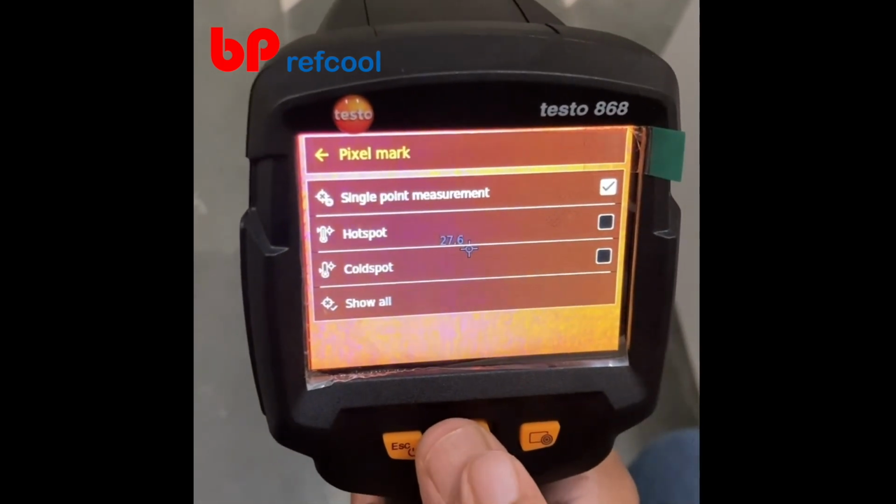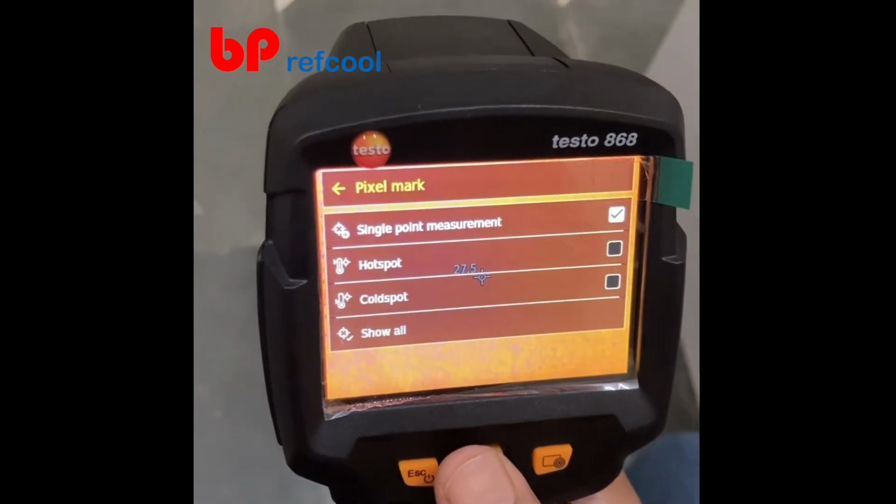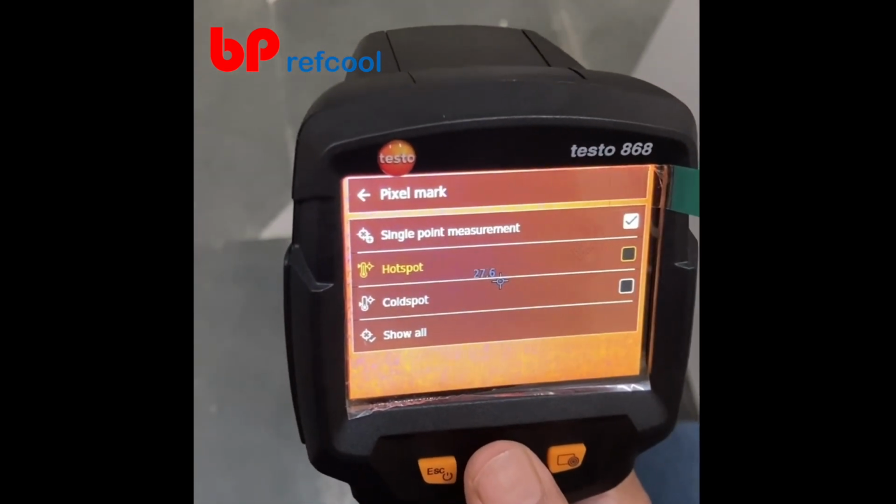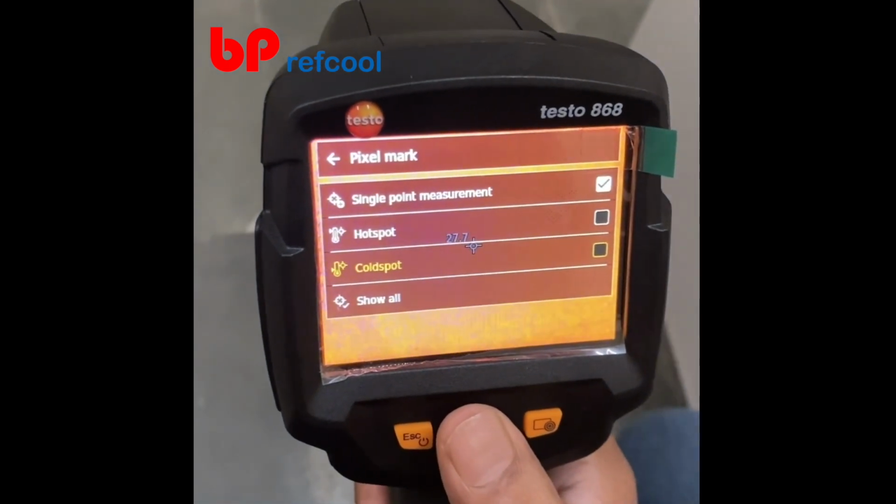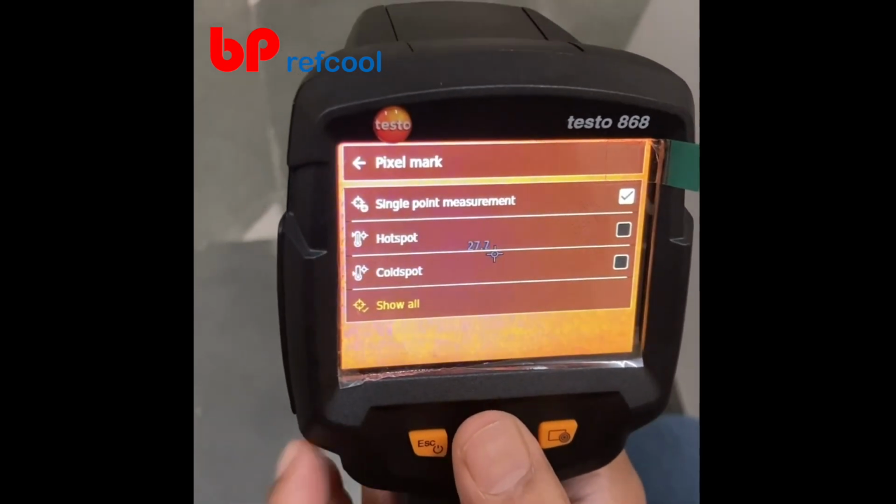The first one is the single point measurement, which shows you the temperature of the point at which the default marker is being directed. Second one is the hotspot. So it shows you the highest temperature observable in the screen, and the next is the cold spot, which is the lowest temperature observable in the screen. Also you can select show all, so it will show all the 3 pixel markers.